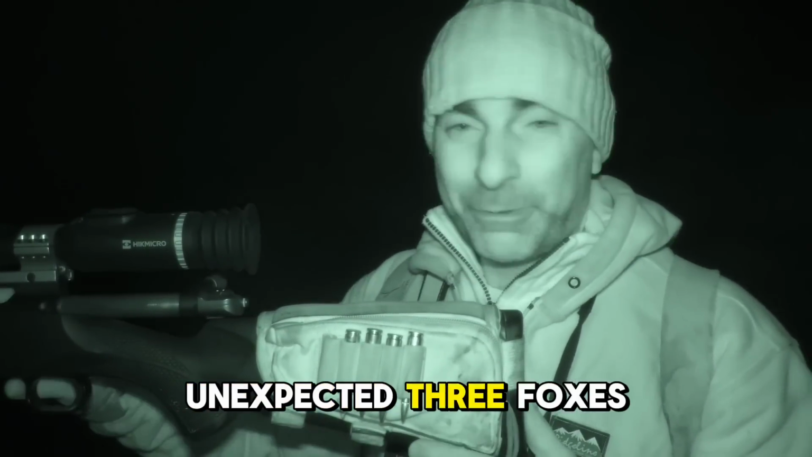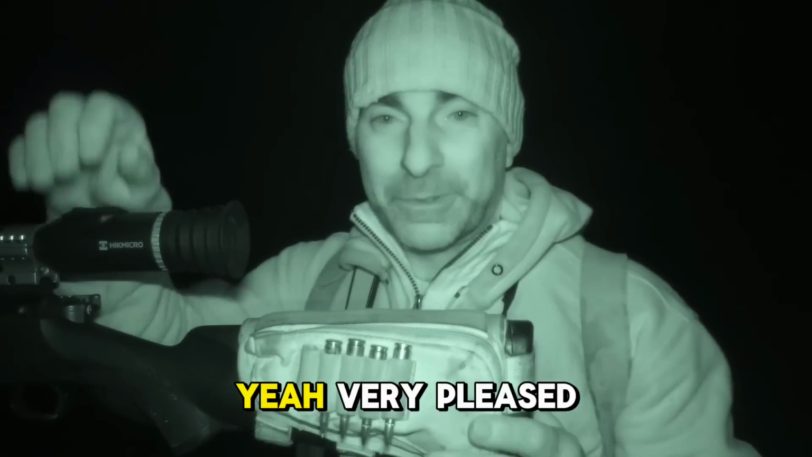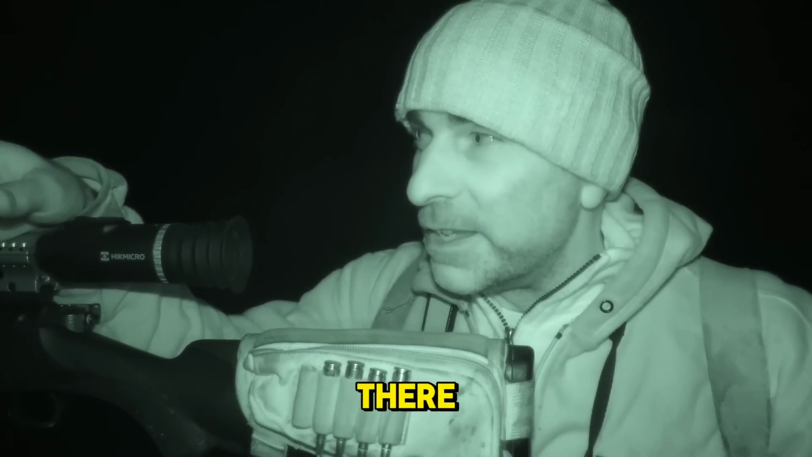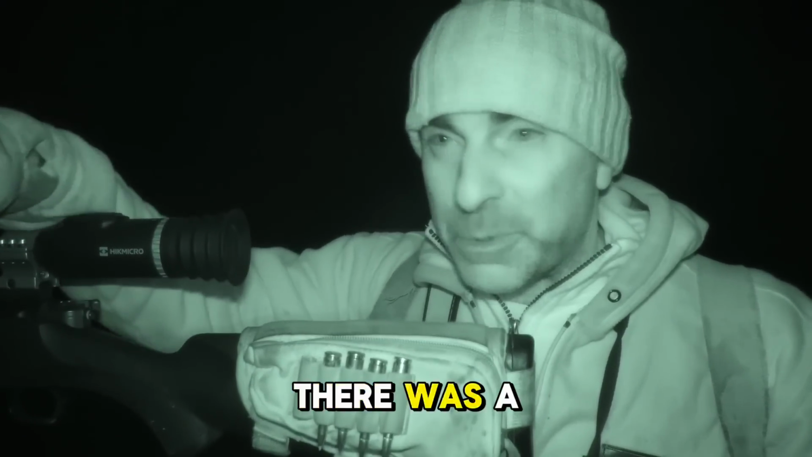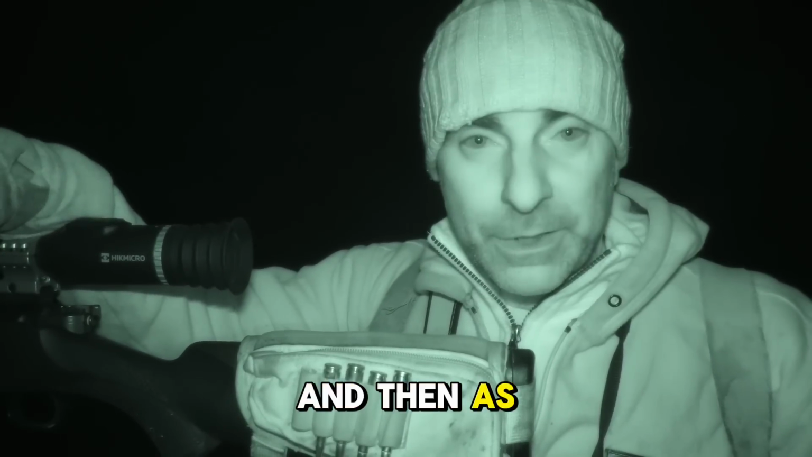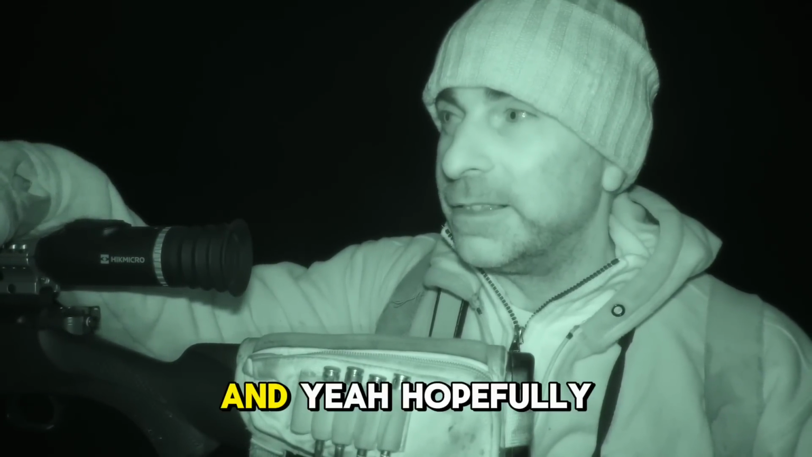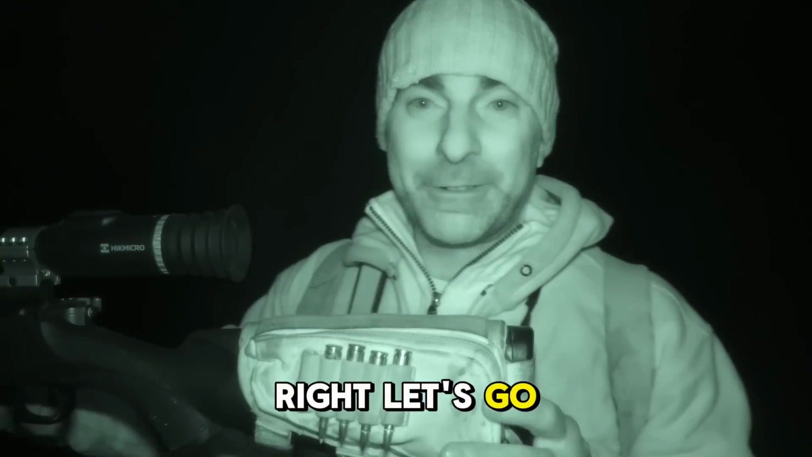Well, that was unexpected. Three foxes down. I'm very pleased with that for the evening. Three foxes in a row. That was a nice one though. He was just going through the wood there, and it was dropping down into ditches, and he had branches and stuff in the way. I could see there was a bit of an opening coming up on the route that he was taking, so I got set on that, and as soon as he came up to it, I just timed it and stopped him, wallop, straight down, lovely. And hopefully I'll make a good bit of footage. It looked pretty good through the scope. Right, let's go down, pick that one up.